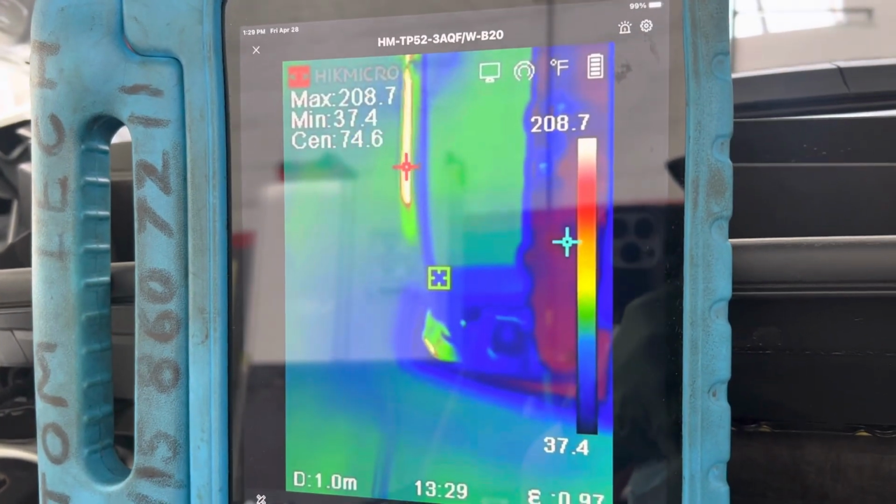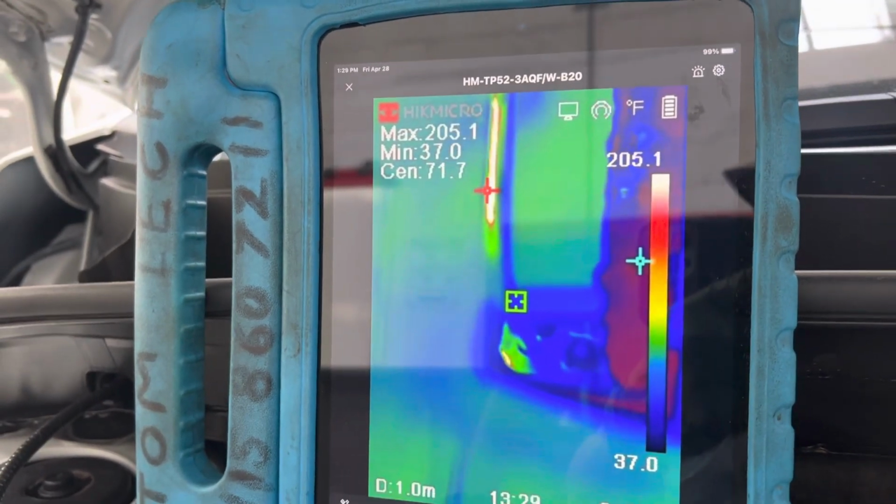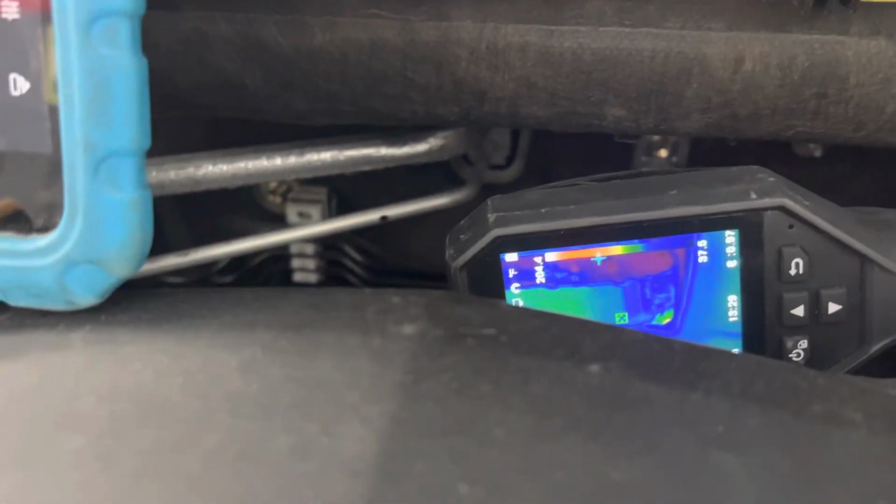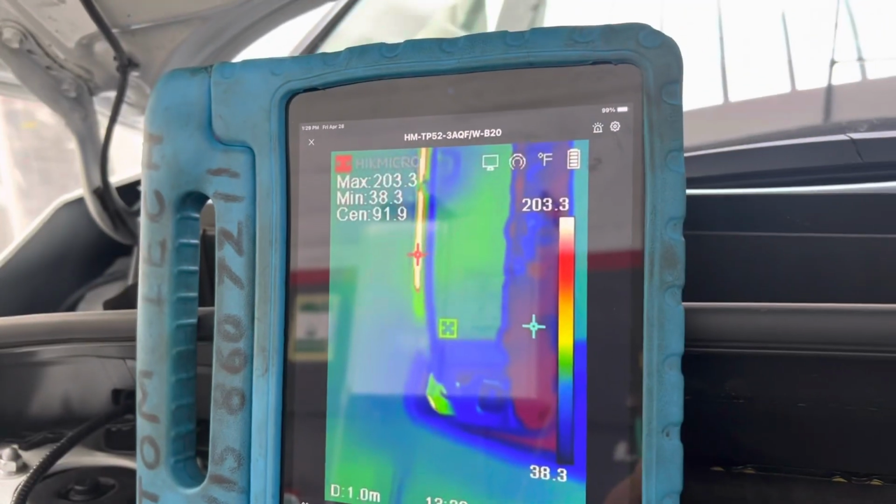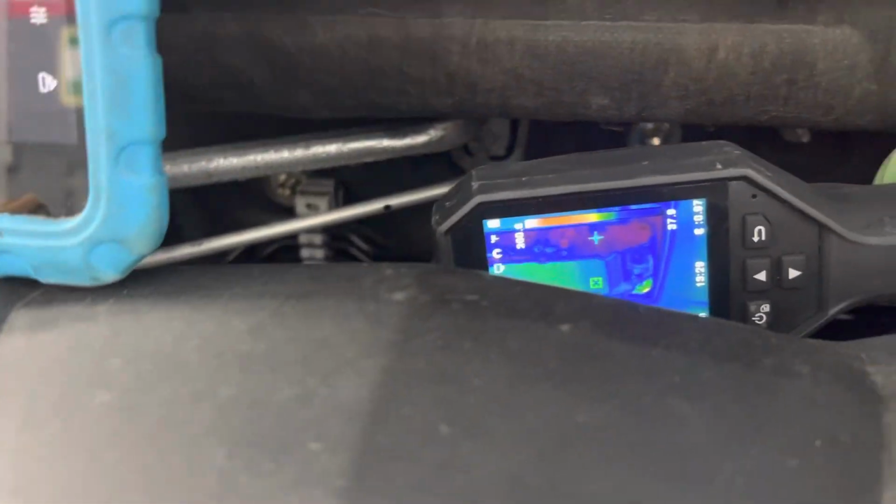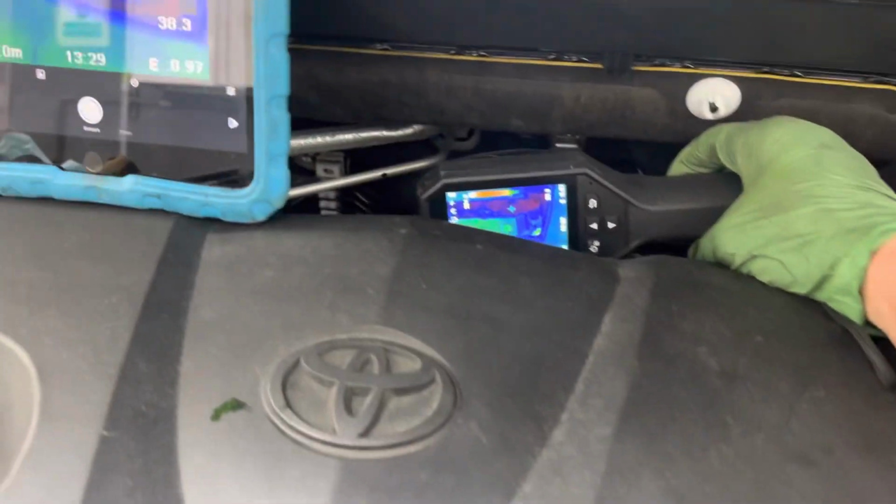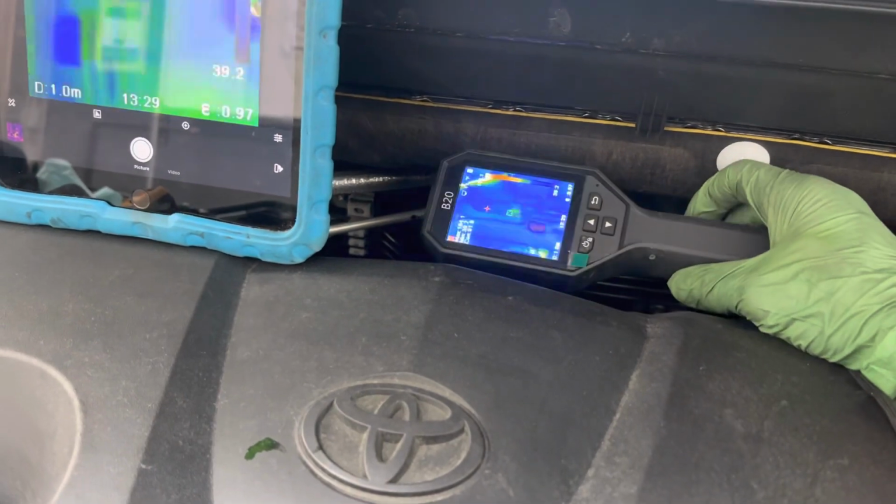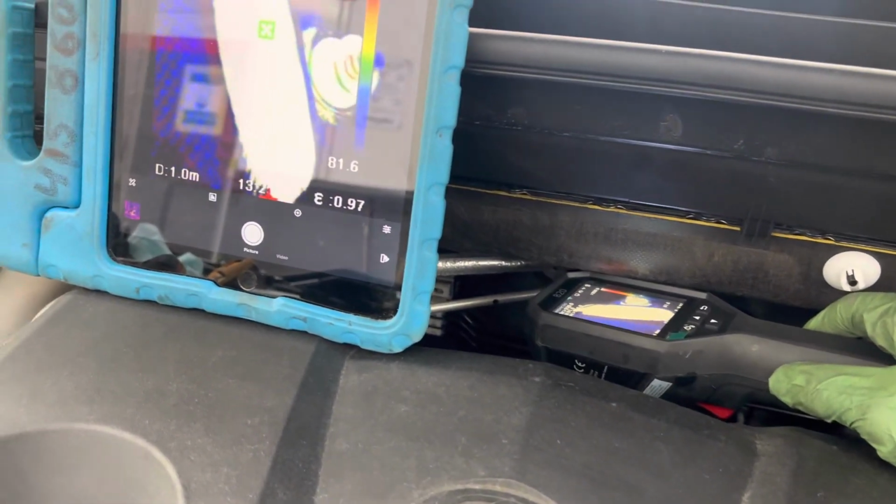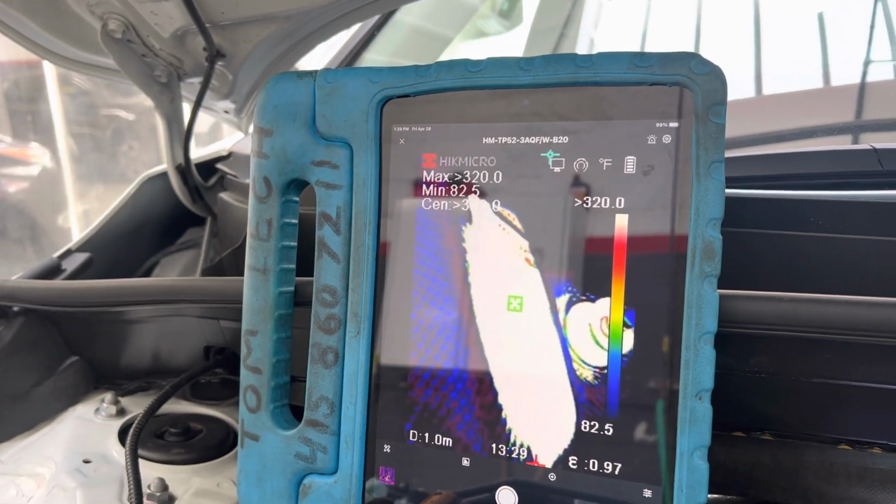You see, now you see where it says 207 degrees, and you see that red X? You see that red X is on the liquid line. See the liquid line right next to it? Well, we know the liquid line is not 204 degrees. Do you know what you're seeing right there? You're seeing the reflection off shiny aluminum to the exhaust manifold. Right below us is the exhaust manifold. Right there. We're right off the exhaust. You see where it says 320 degrees max?